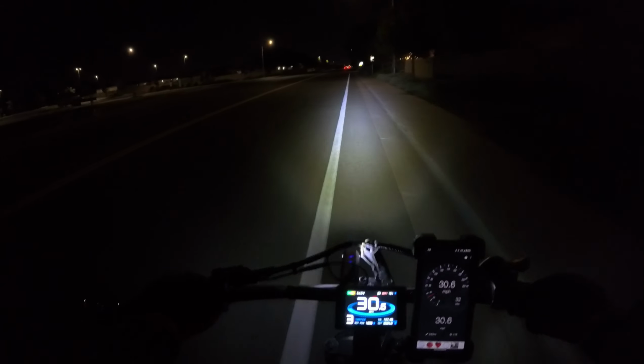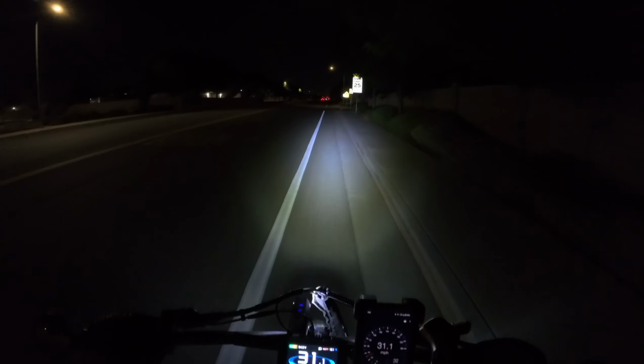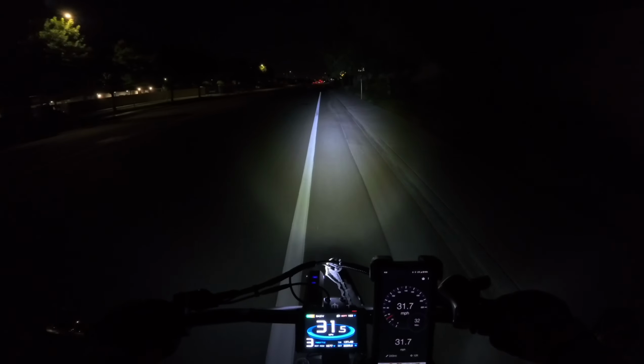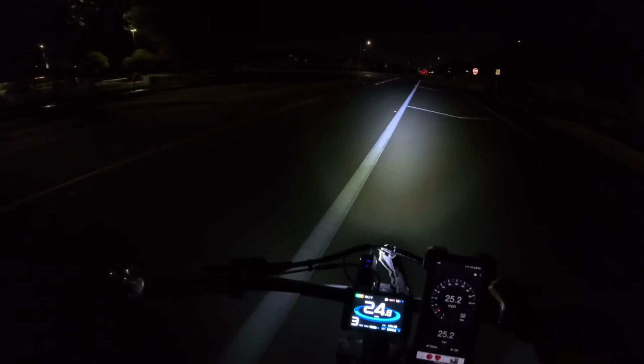Sometimes that's why we're going this way to the gym. We're not going the other way. I personally like going this way a little bit. It's like 2 minutes longer. However, it is worth it.